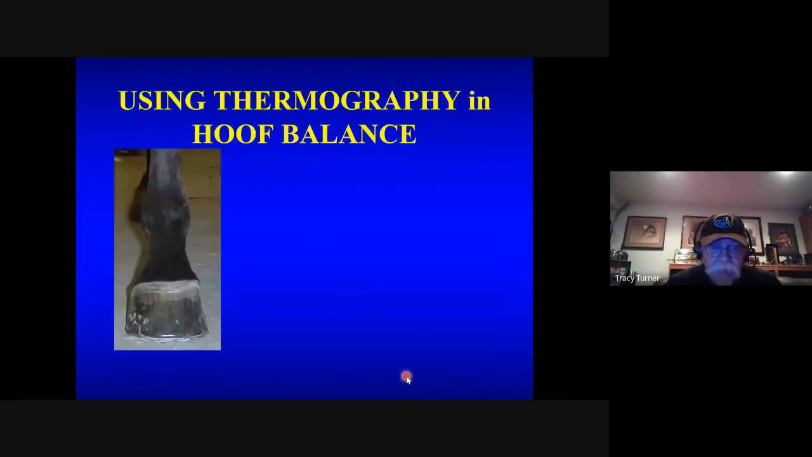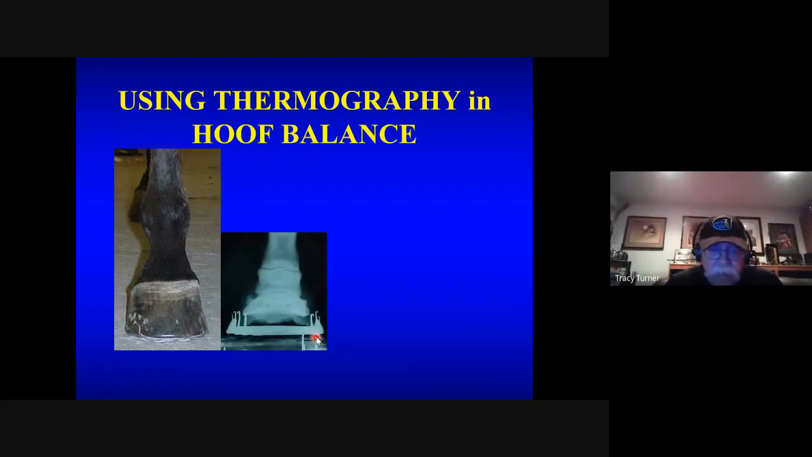So here was a case brought in years ago, and the whole complaint from this horse was that the referring veterinarian had sent it in for a foot evaluation, but the horse wasn't lame, and they really didn't want to change anything anyway, so we were wondering why they had even showed up. And here's one of the feet that was in question as you start to look at it. And you can see it looks like a little bit of difference, but not bad. We took radiographs of it.